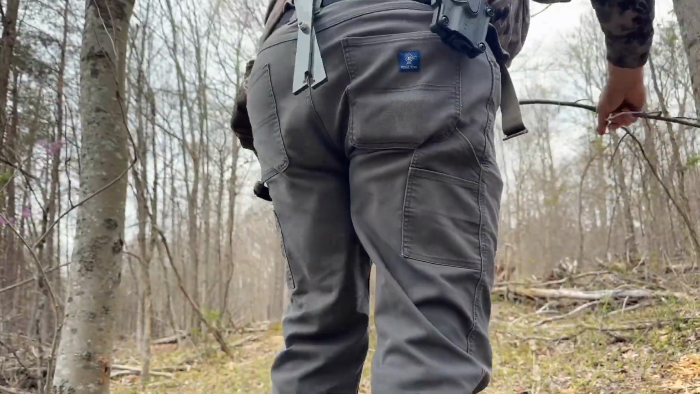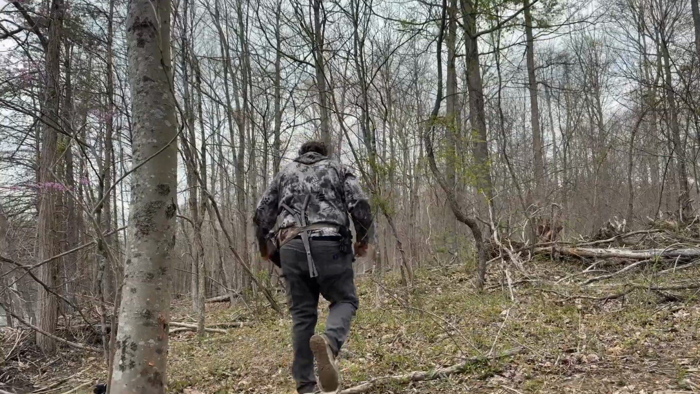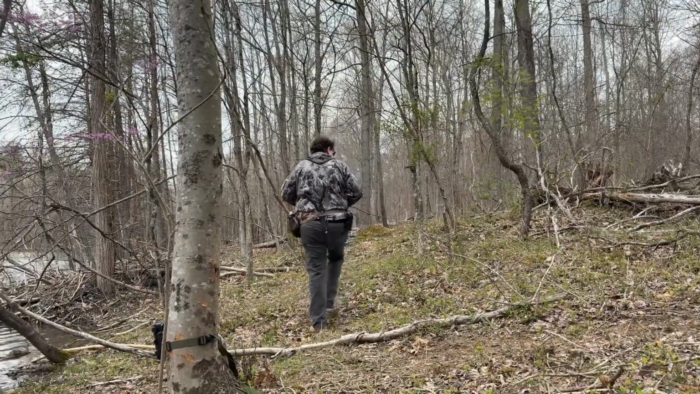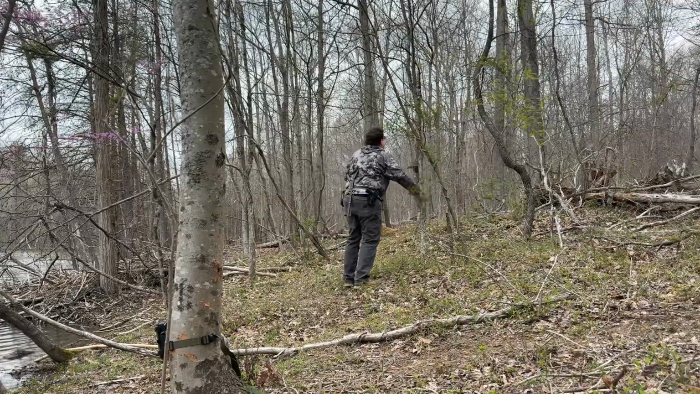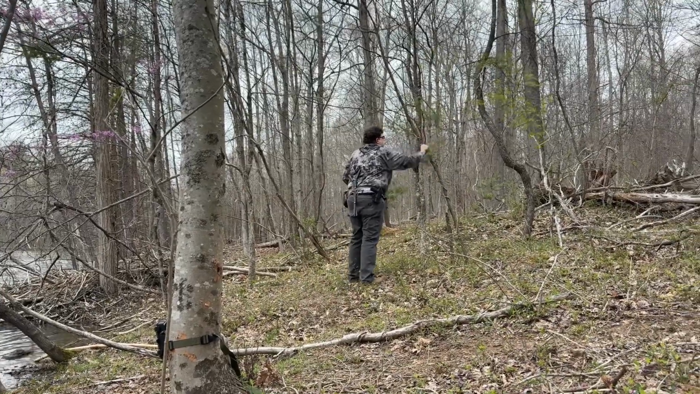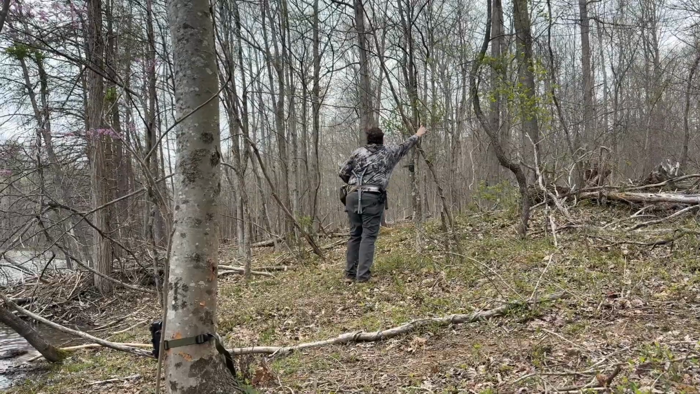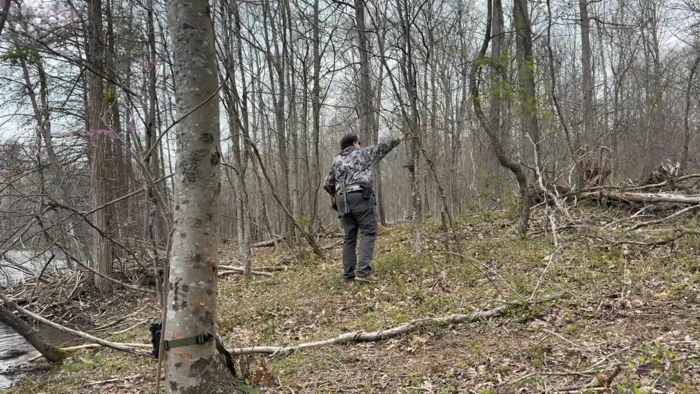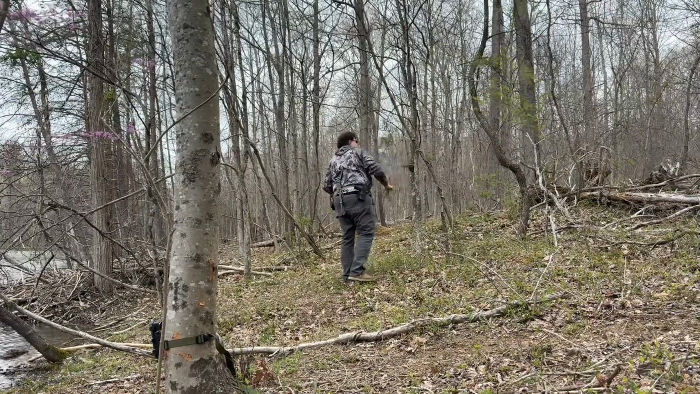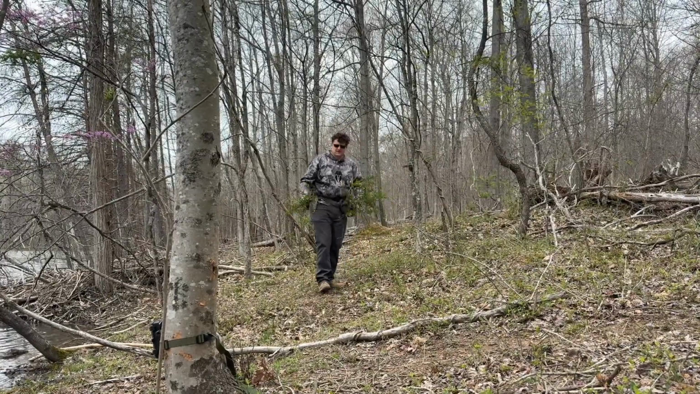But there ain't nothing that's got leaves on it, man. I got a bunch of sticks. Here's some vines. There we go, jackpot. Cut that vine off that tree anyway. All right, look, we got some green.